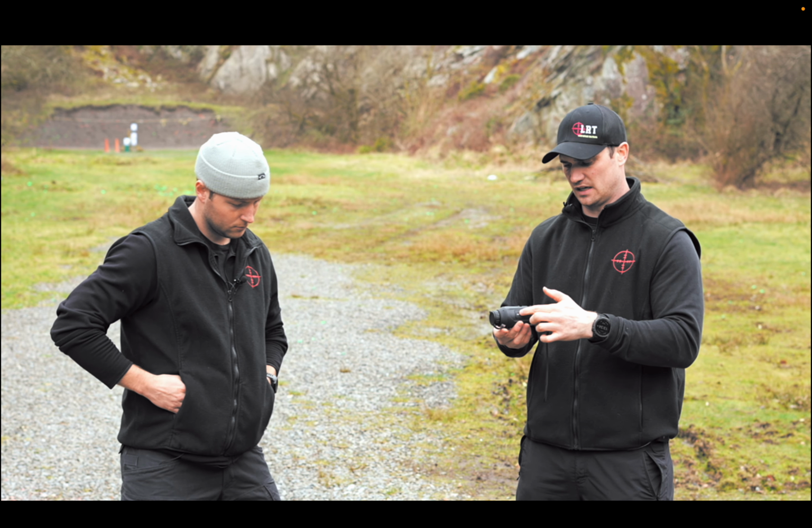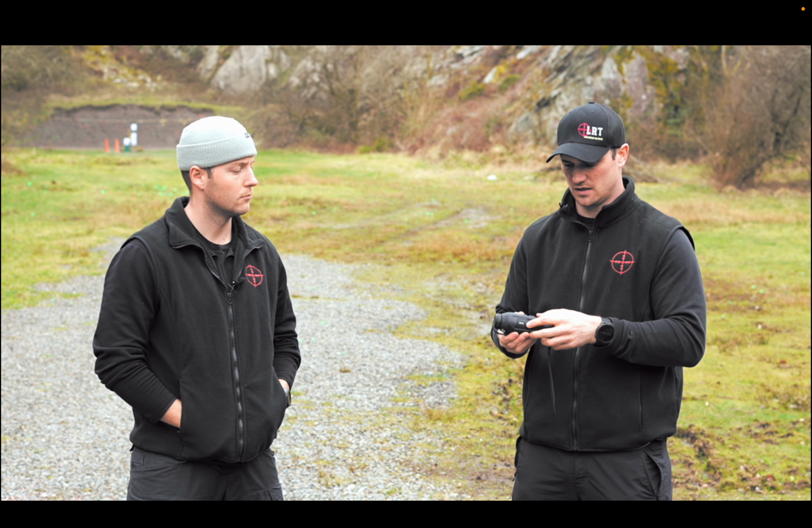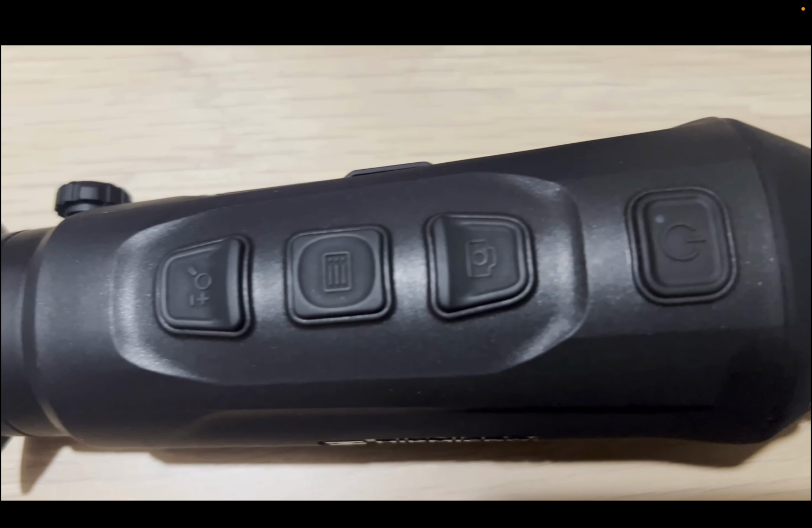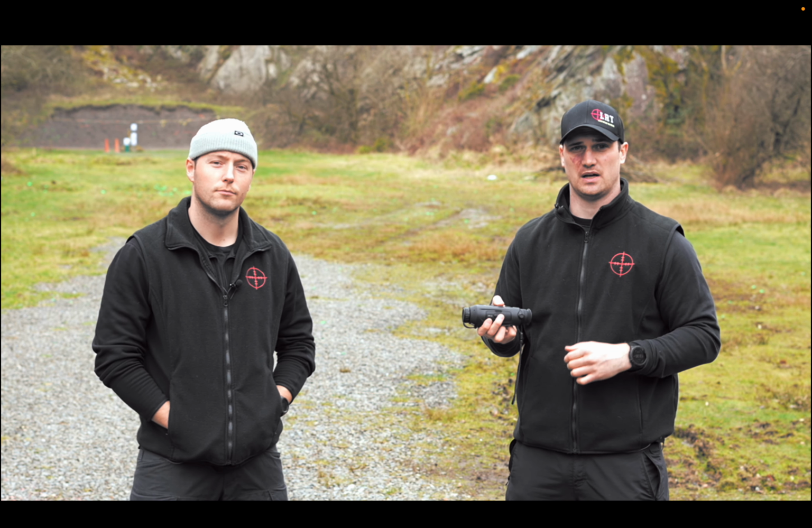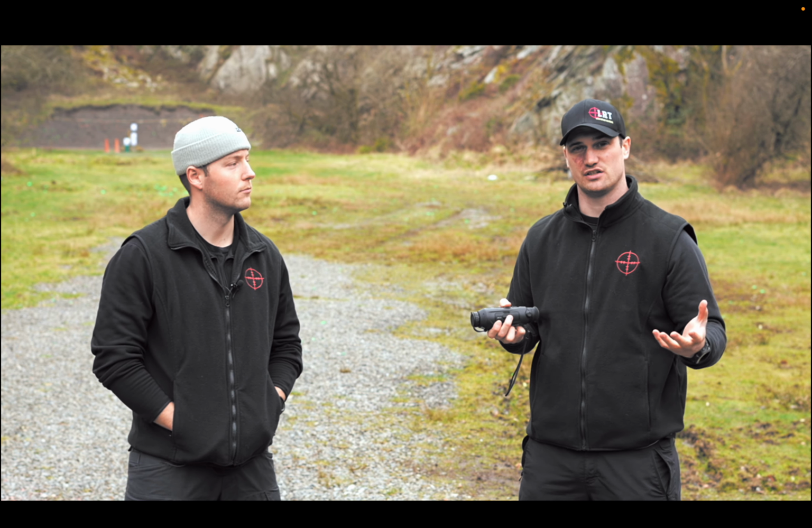And going forward then on the left hand side you've got your battery housing. It's got a locking switch on it, which is really handy. It stops it flipping open unnecessarily. Onto the spine of the device itself you've got your zoom, which is the first button which you come to. Second button is your menu button. That'll allow you to cycle through all the different menus, allows you to pull up the ranging feature in this.